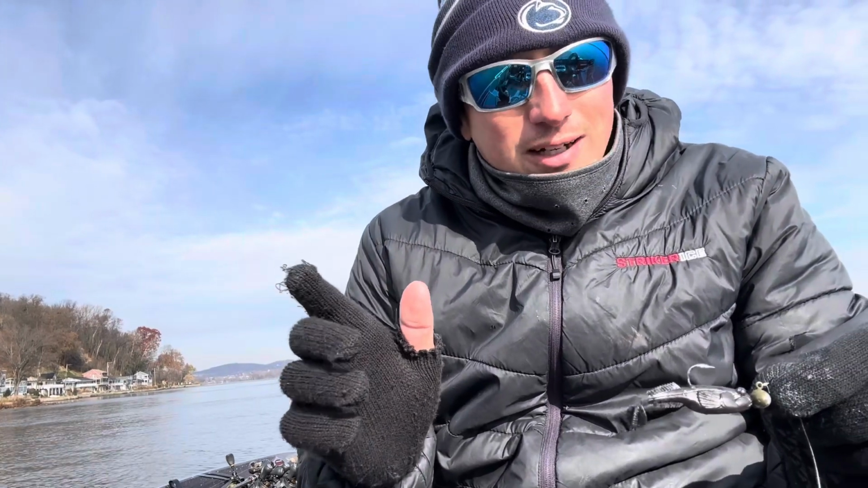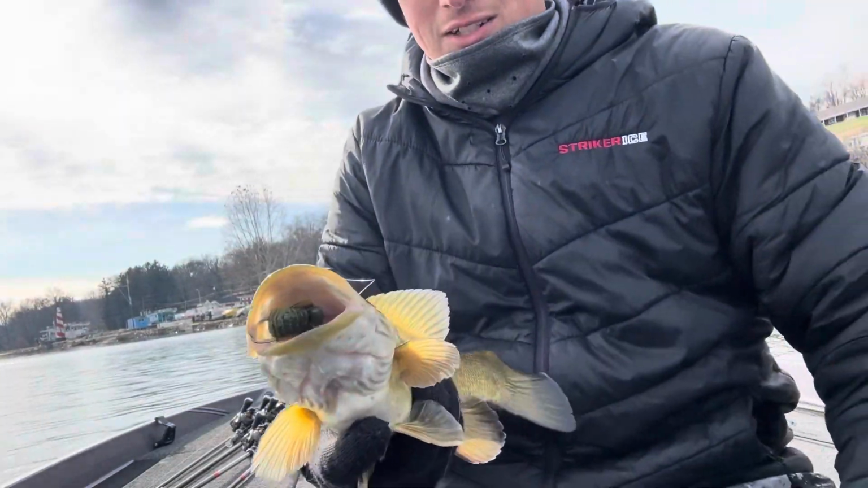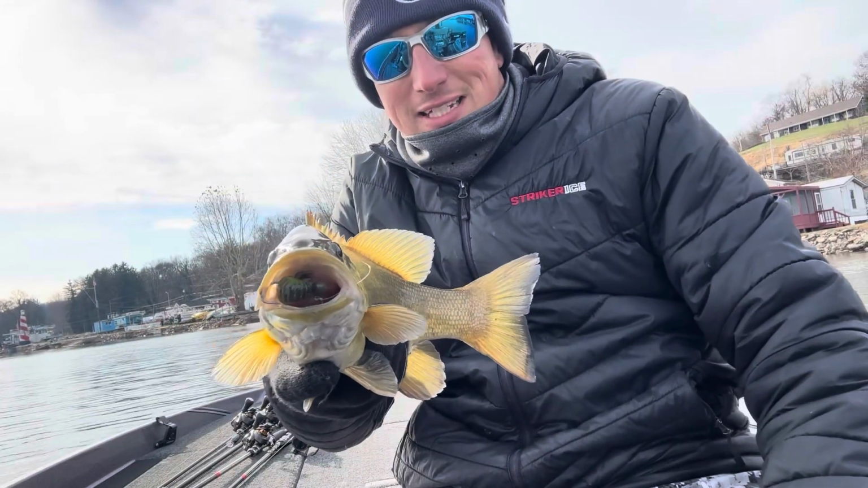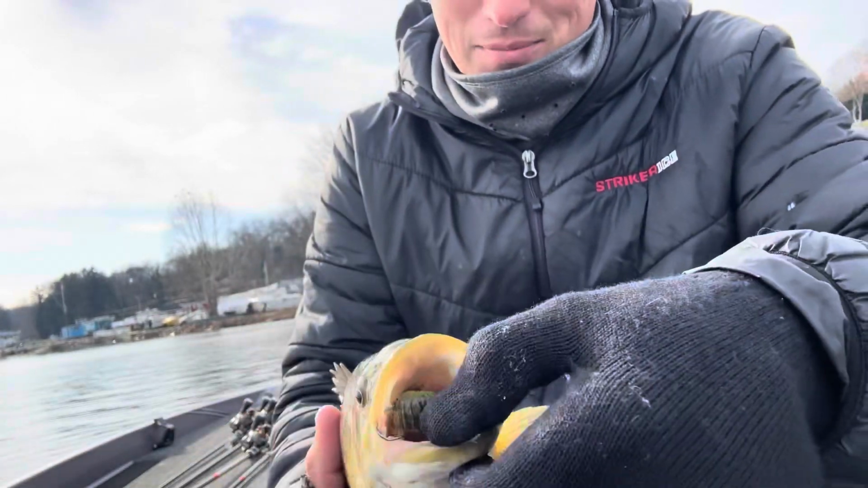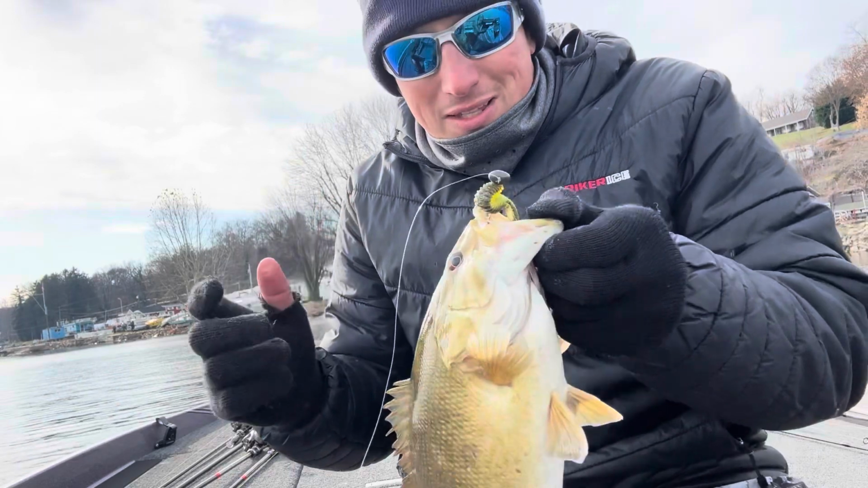Hopefully the chainsaw isn't taking over too much of the sound here. So hopefully you can hear me. All right. Just got another one. Look at that. Football Ned. That's on that TRD Bugs. You can see it right there. Got them all hooked up. Get this guy off, but that's number 2.